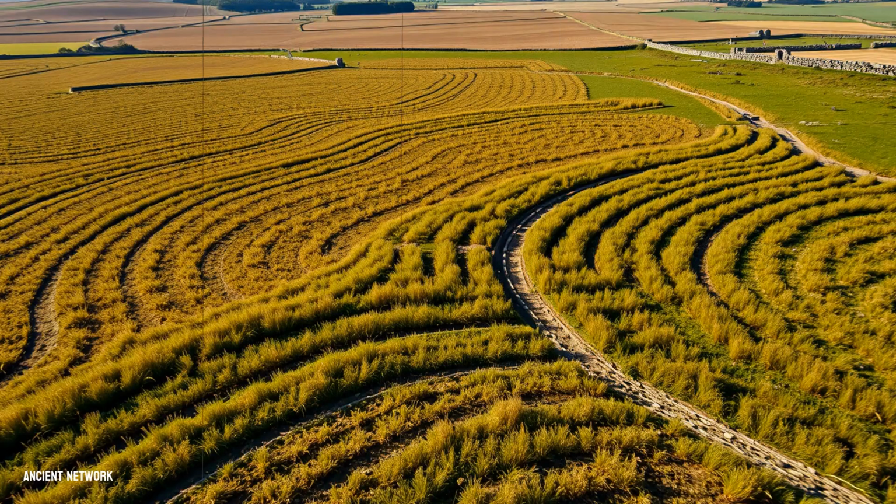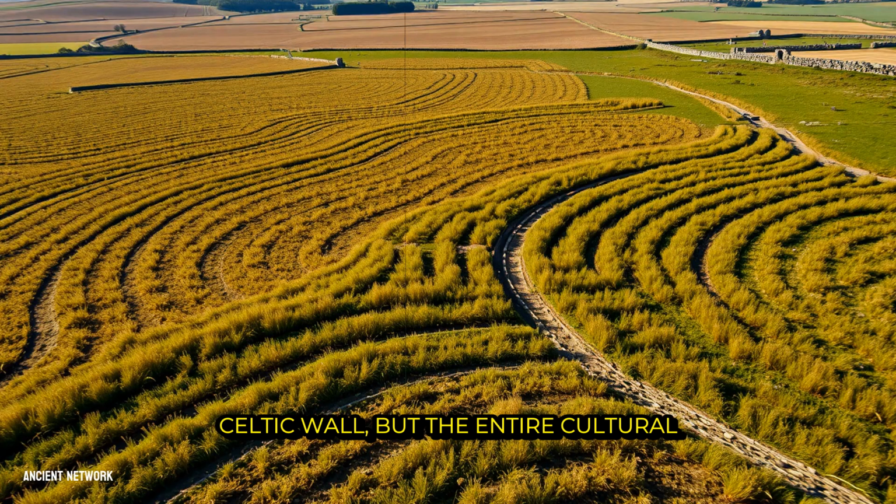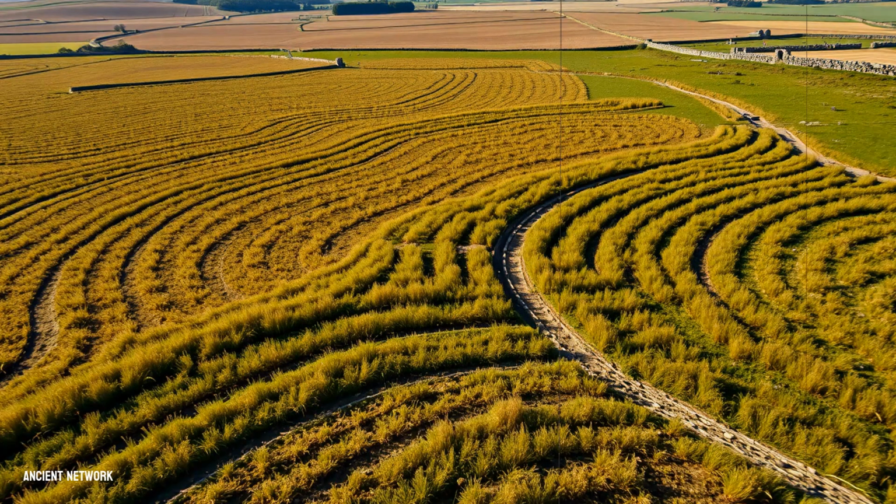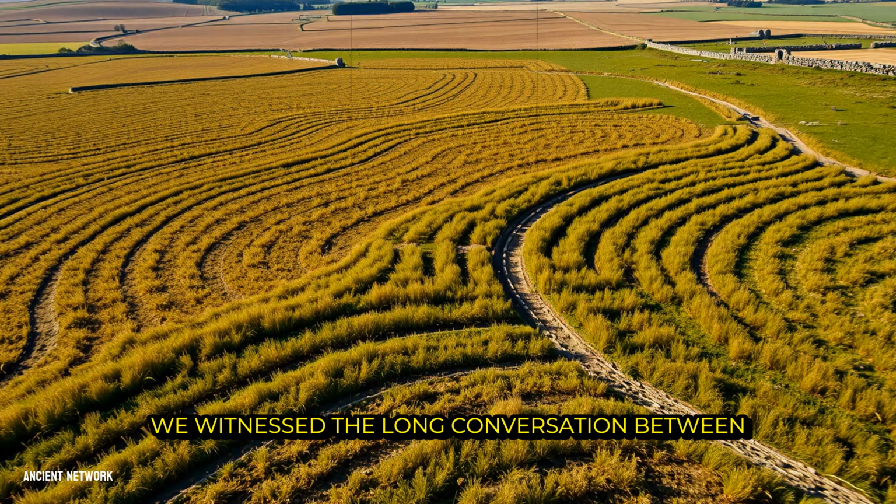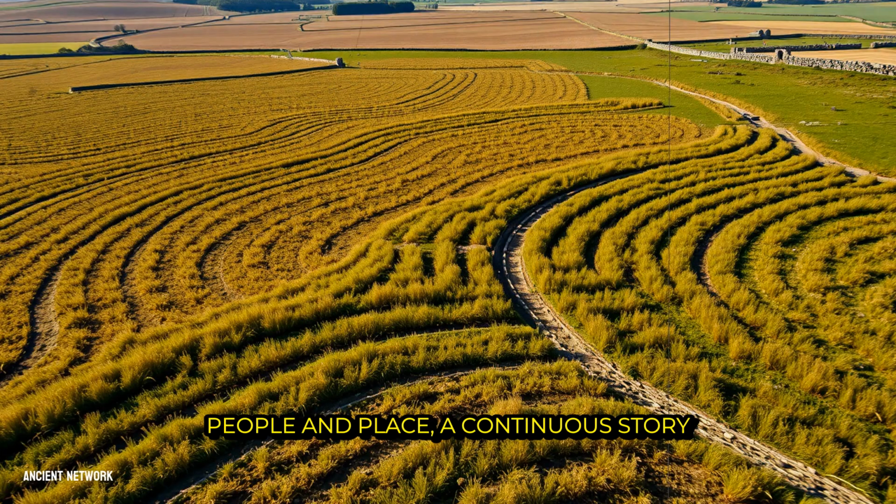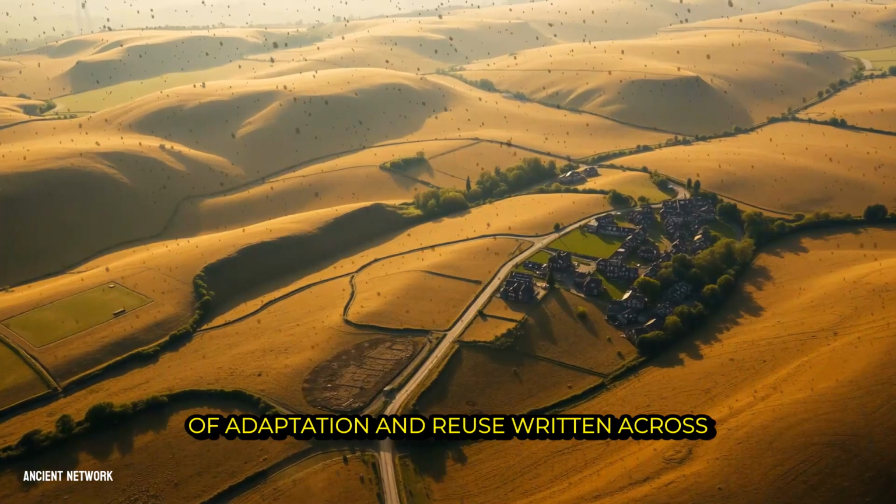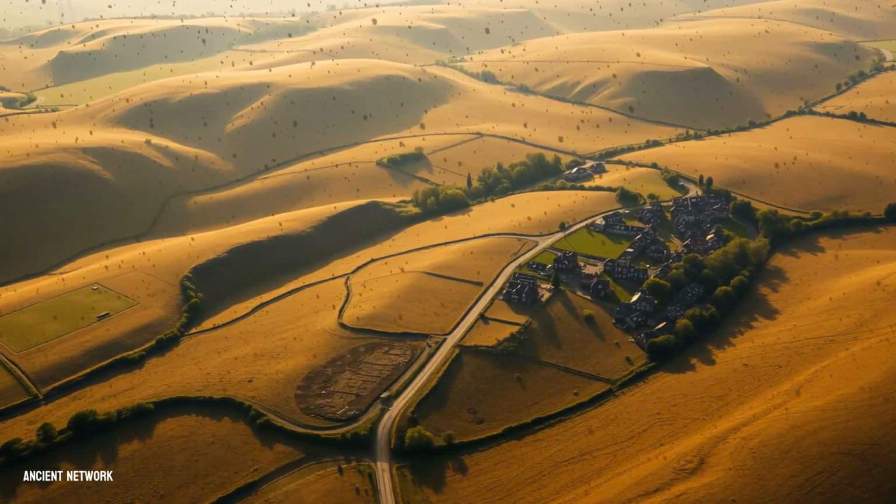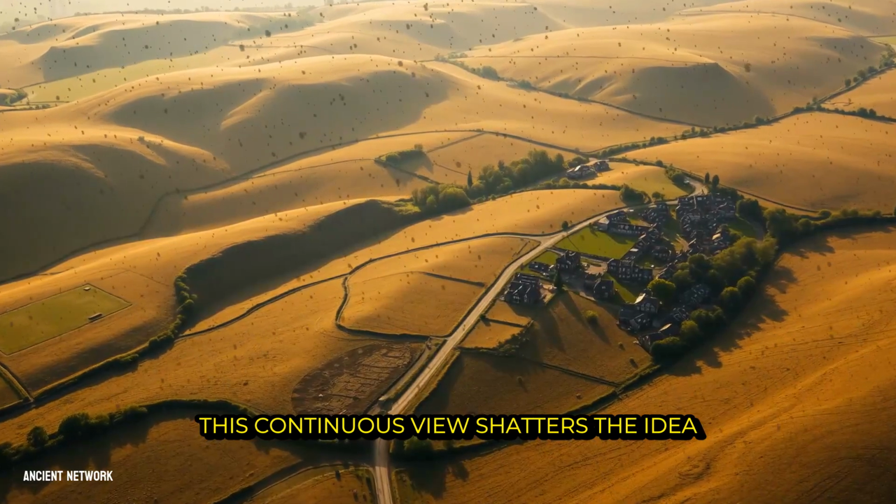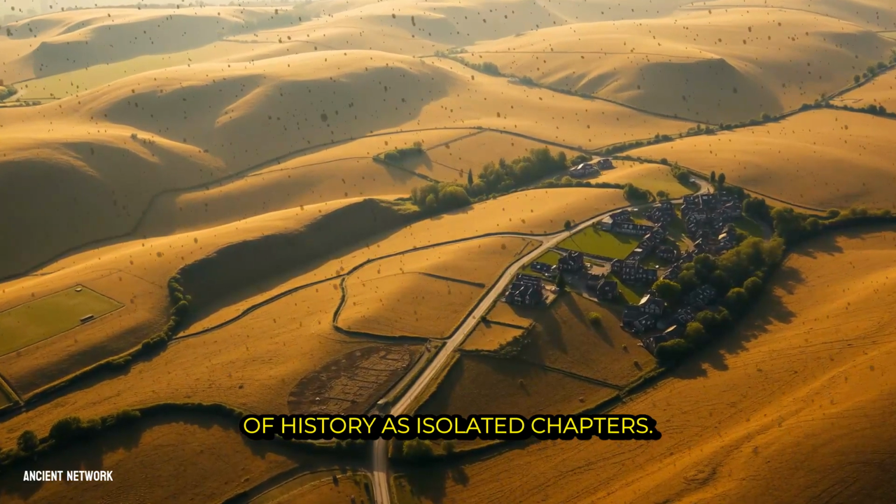it connects them. It allows us to see not just a Roman camp or a Celtic wall, but the entire cultural landscape. We can observe how a medieval village was built directly atop a Roman road, which itself was laid over an even older prehistoric trackway. We witness the long conversation between people and place, a continuous story of adaptation and reuse written across the same hills and valleys. This continuous view shatters the idea of history as isolated chapters.